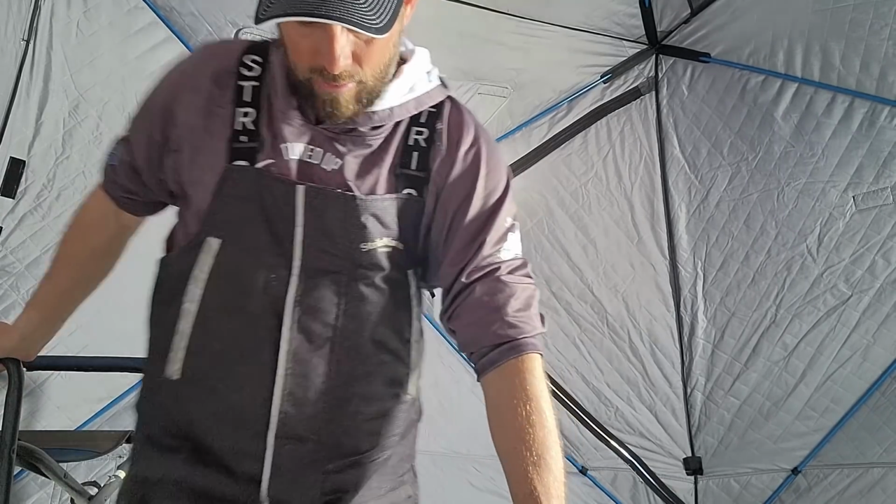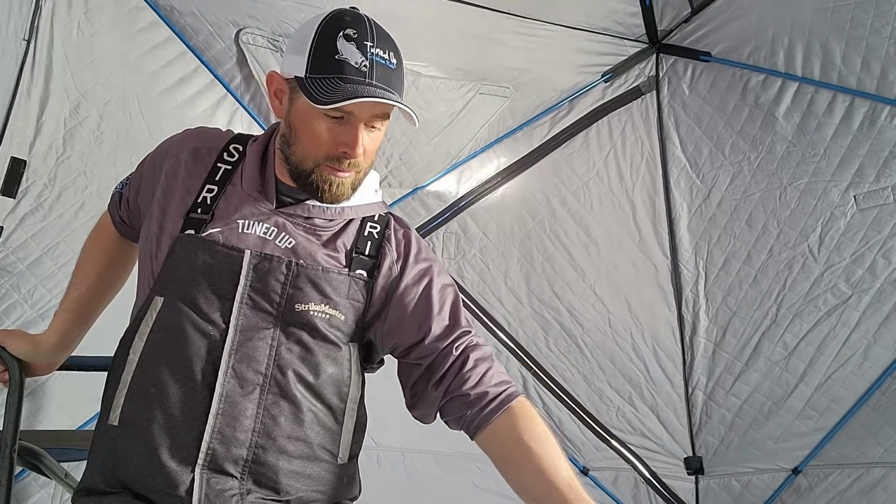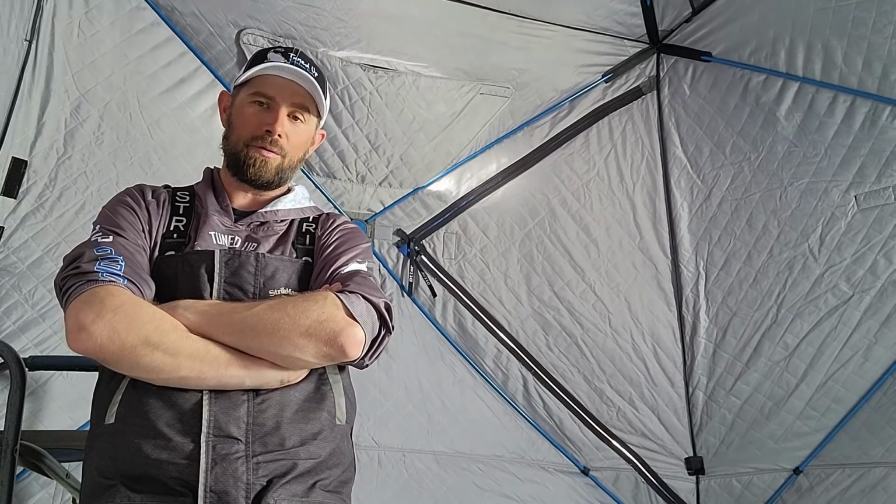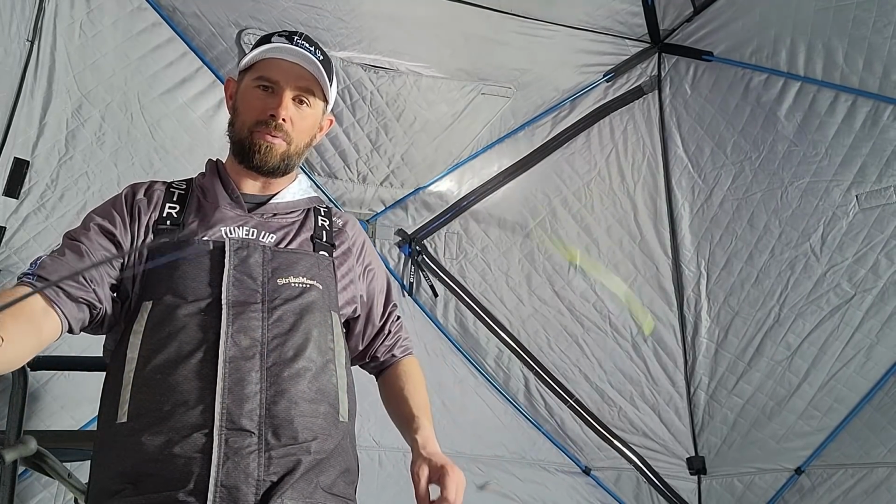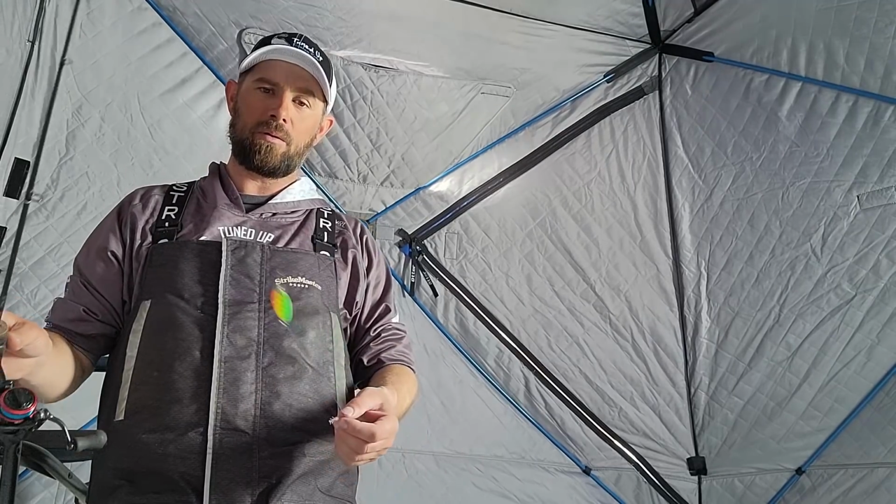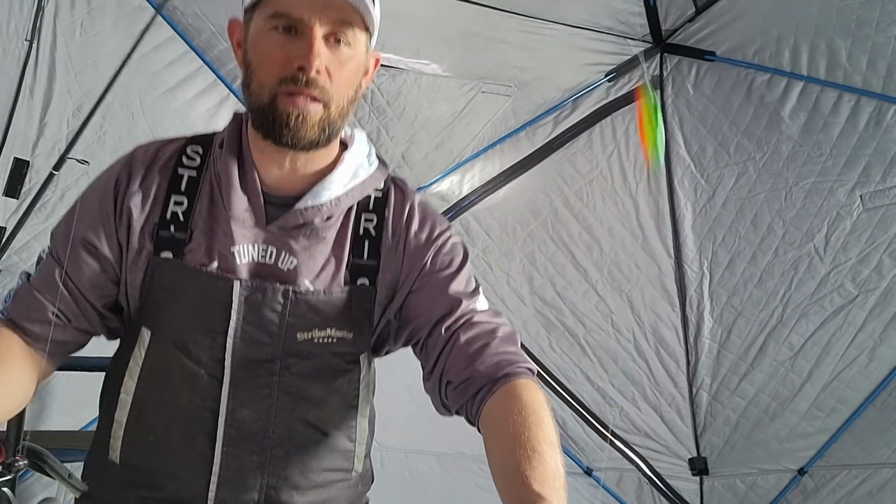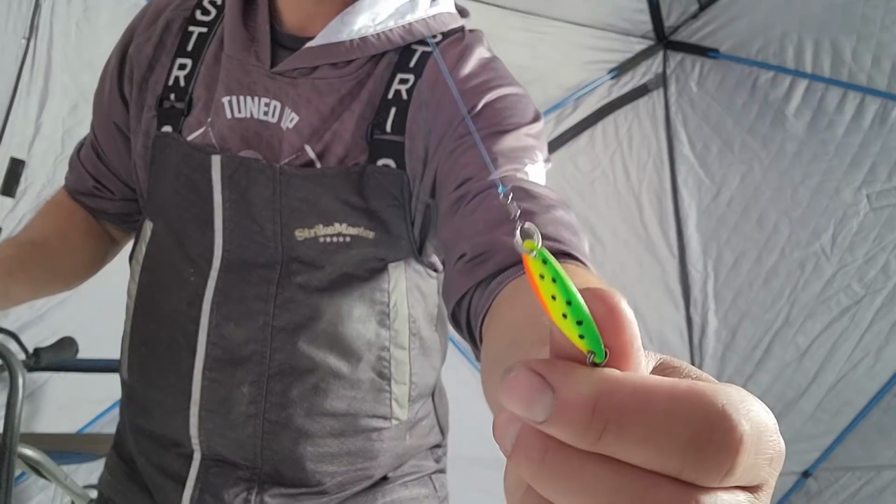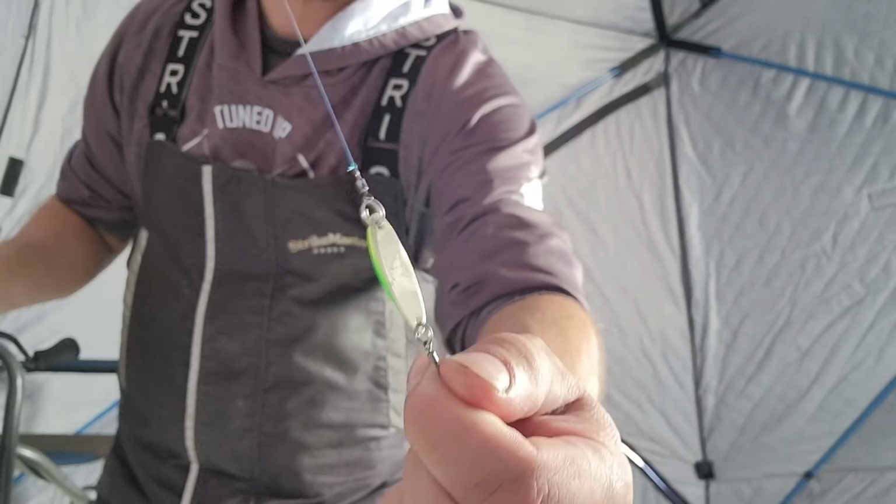My gear that I use today, my Marcum LX7 lithium shuttle, makes it really easy to follow those fish coming up the water column chasing this bait. My rod, Tuned Up Custom Rods, 36-inch Bullwhip, 6-pound Berkley Winterline. You can see that Castmaster spoon I got going on there. I've used it in other videos. There she is. I mean, what is that color anyway? I just call it Fire Tiger.